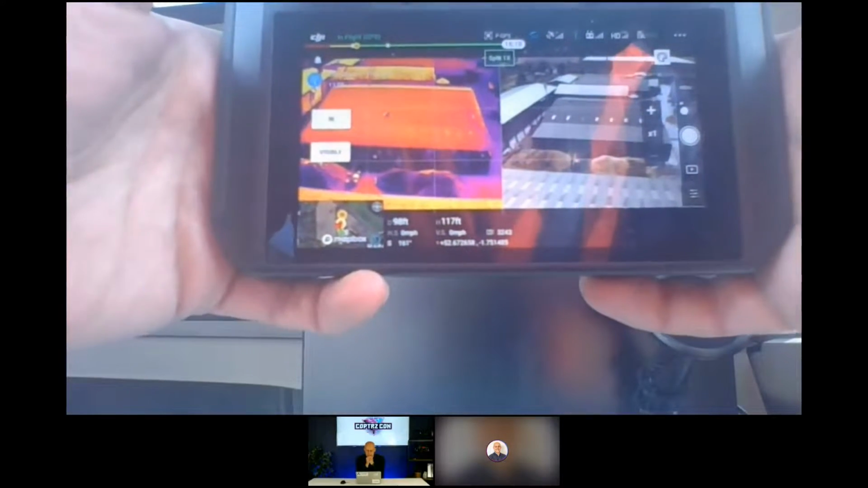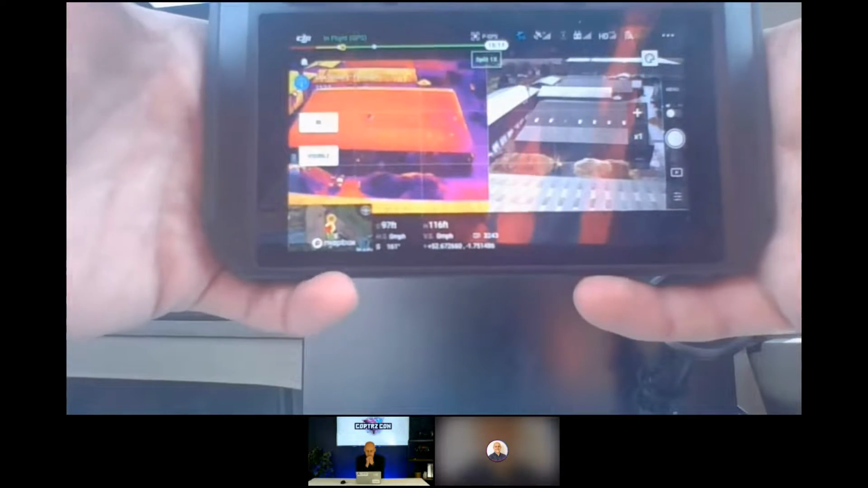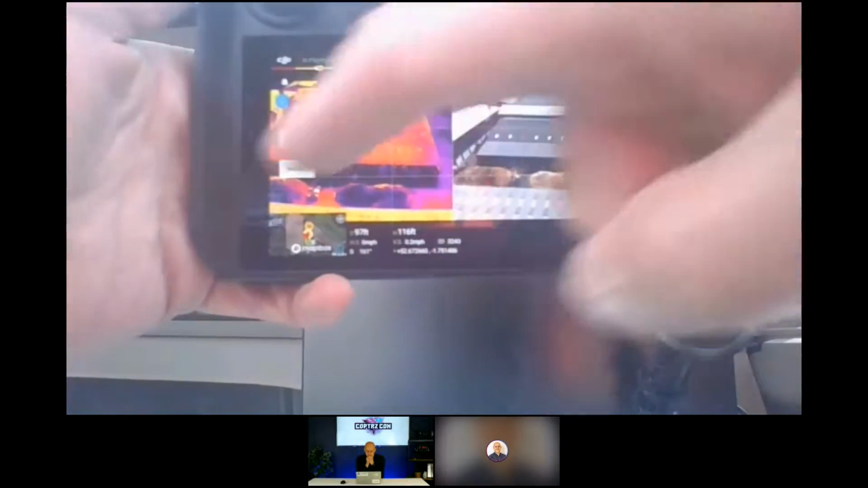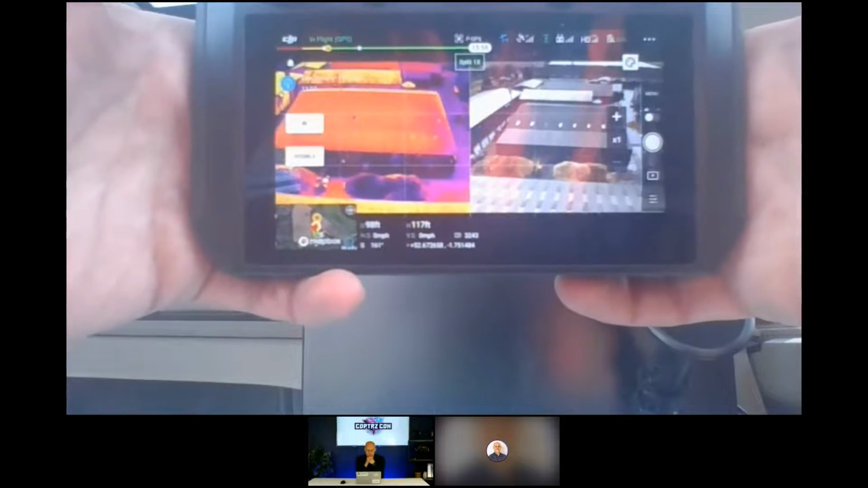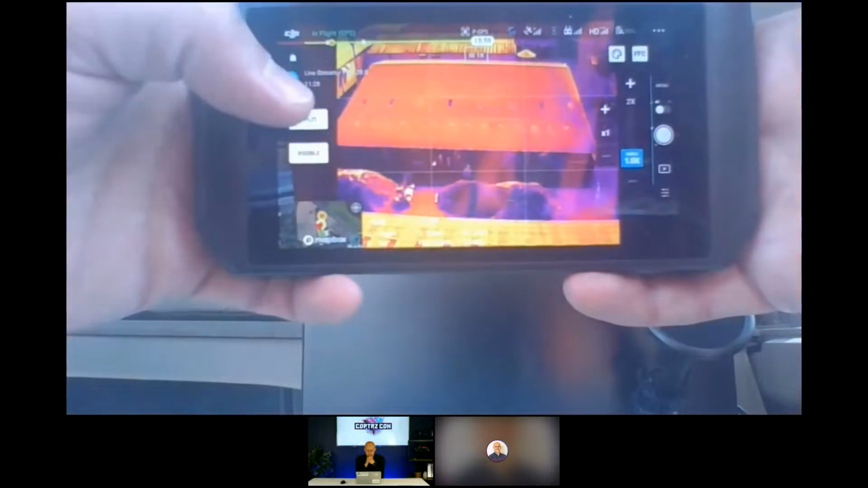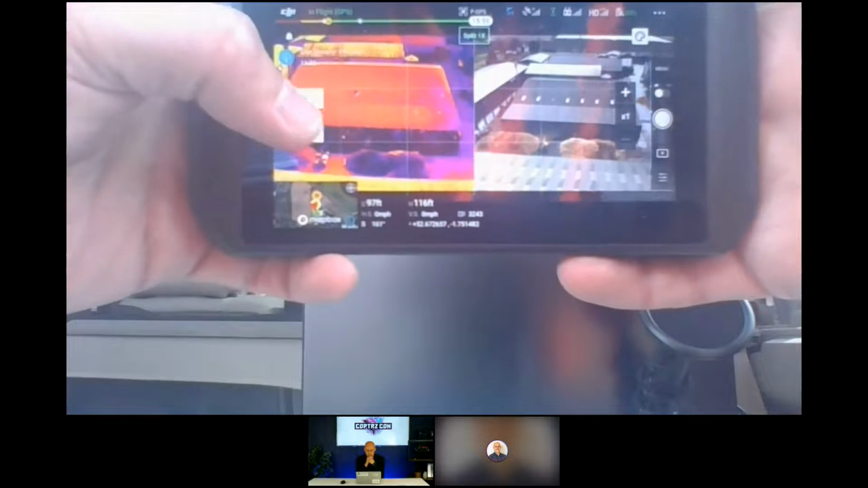Bloody hell. When you take an image, it captures 3 images for every image you take. It captures a thermal image, captures the RGB image, then it captures an image where you've got them side by side. Brilliant. So for comparison purposes, you've got lots and lots of data there to look at. And to change between them, you just click these buttons on the side, and that's how quick it changes. Within a fraction of a second.